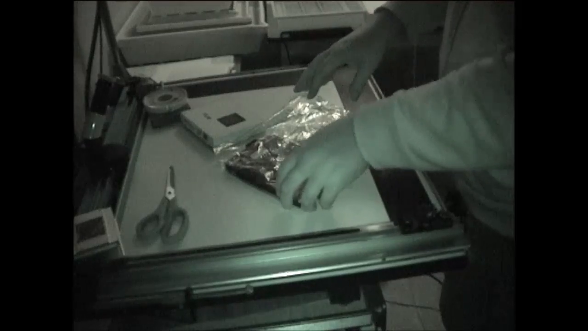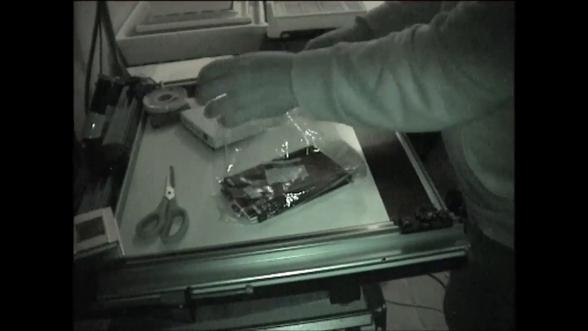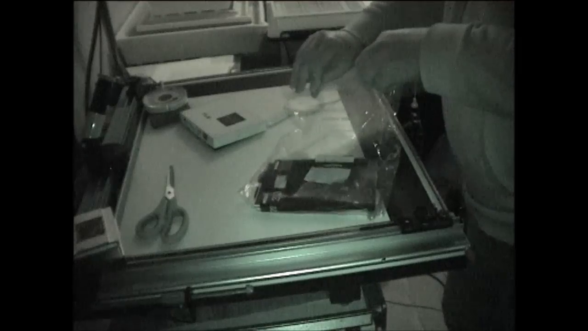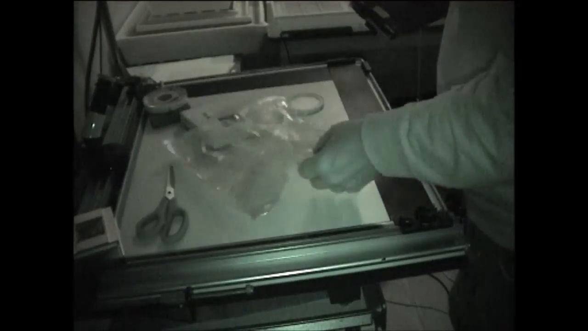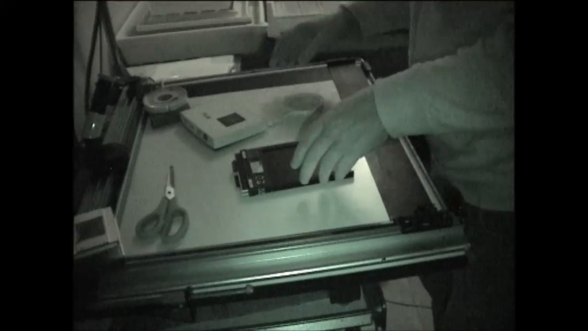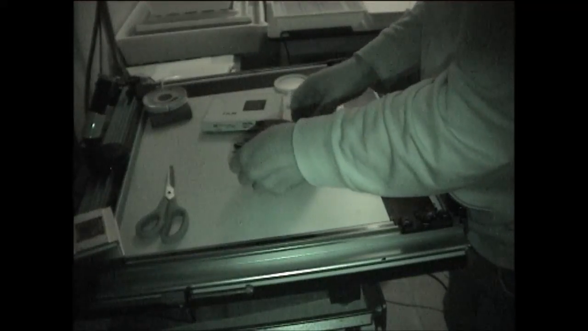Welcome to the world of dark and poor sound. Just gonna get this out. This is the dark slide we're going to use. They're kept in bags. Once they're cleaned, they're kept in bags to make sure they stay that way. I've only got one safe light on. We're going to have to be quick.